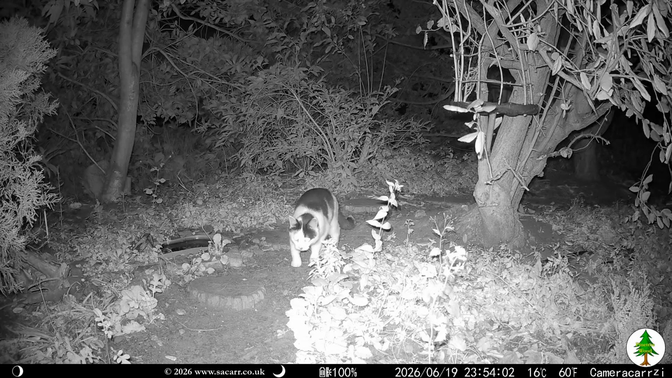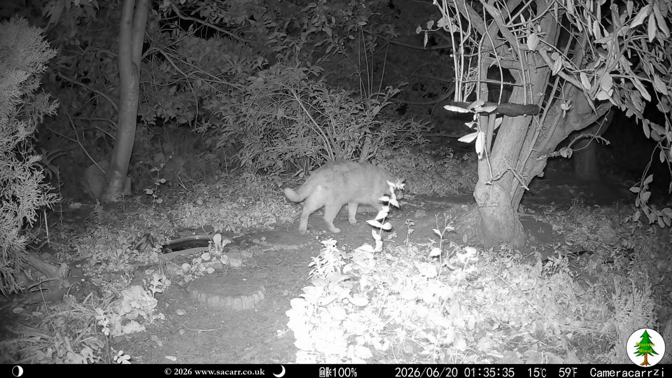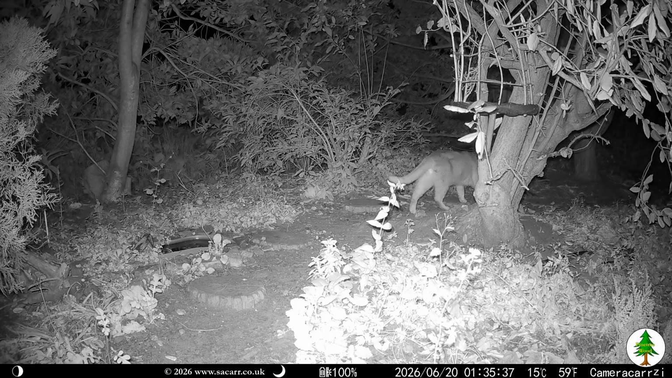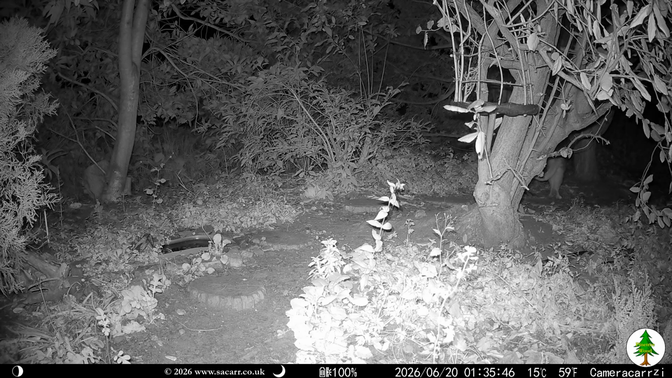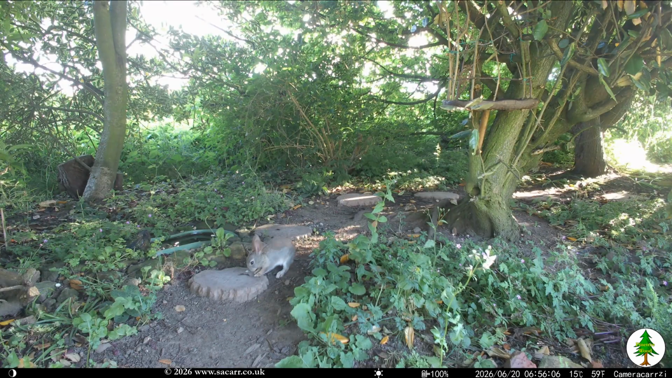That evening, Tips the cat was back again, followed by Latte at 1:30 on the morning of the 20th. Just before 7 a.m., the young rabbit headed down the wood. I really need a name for it.